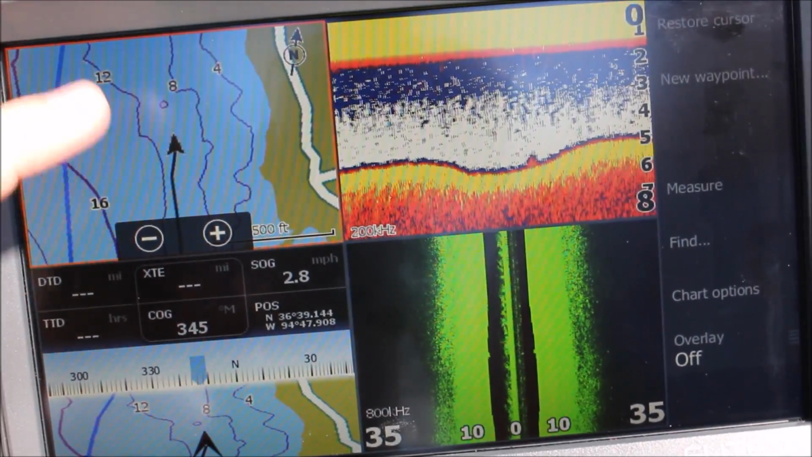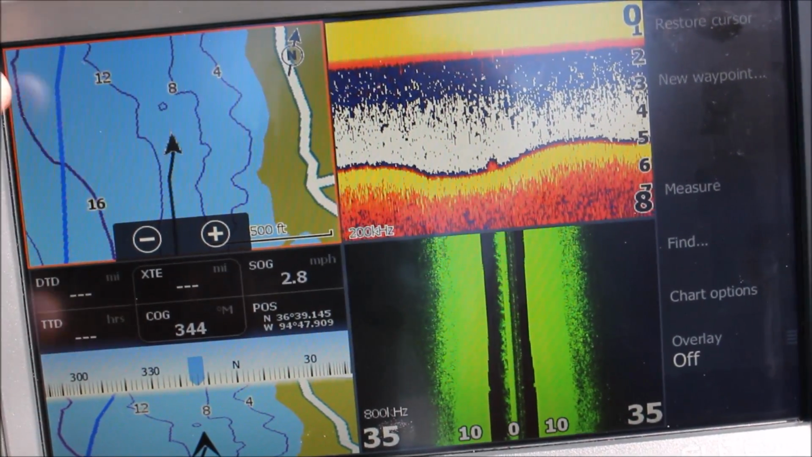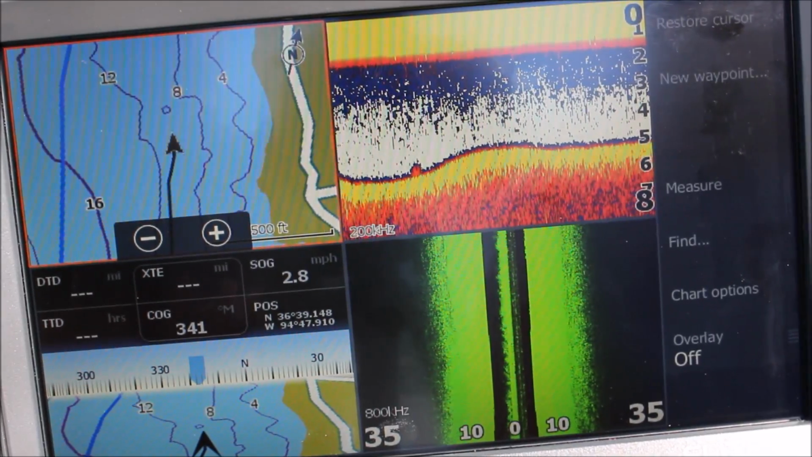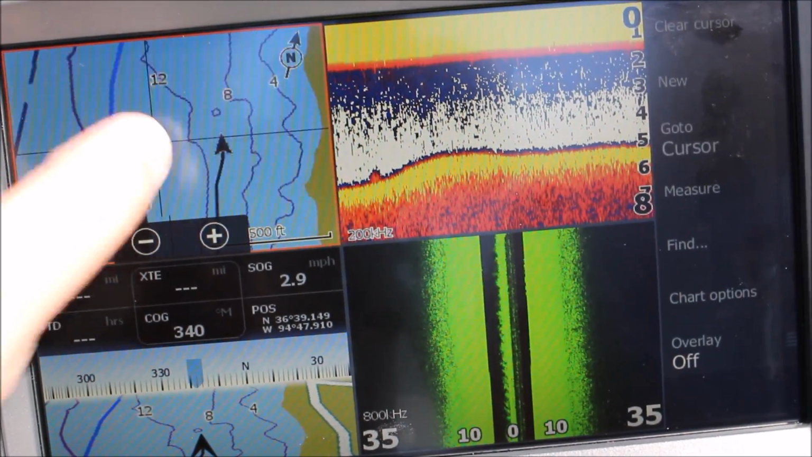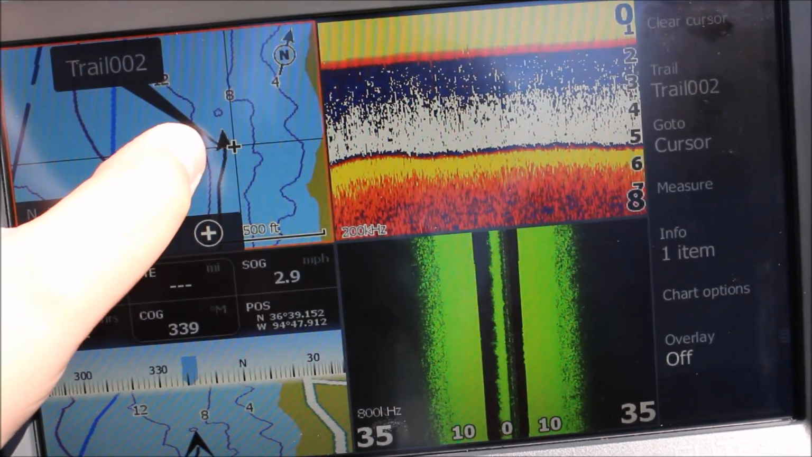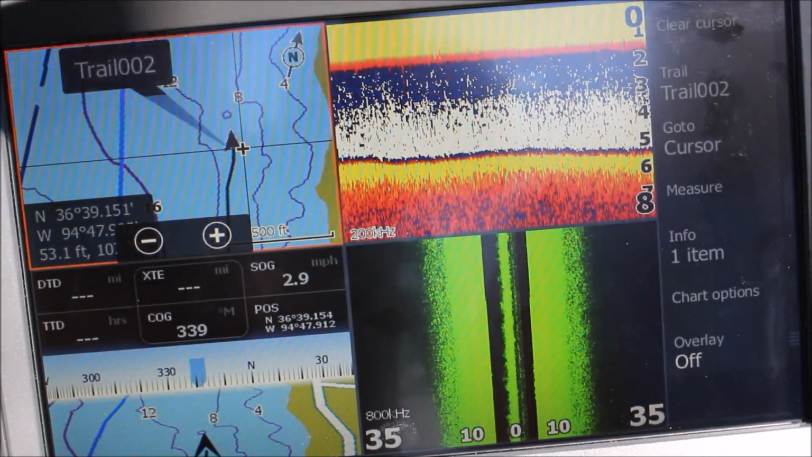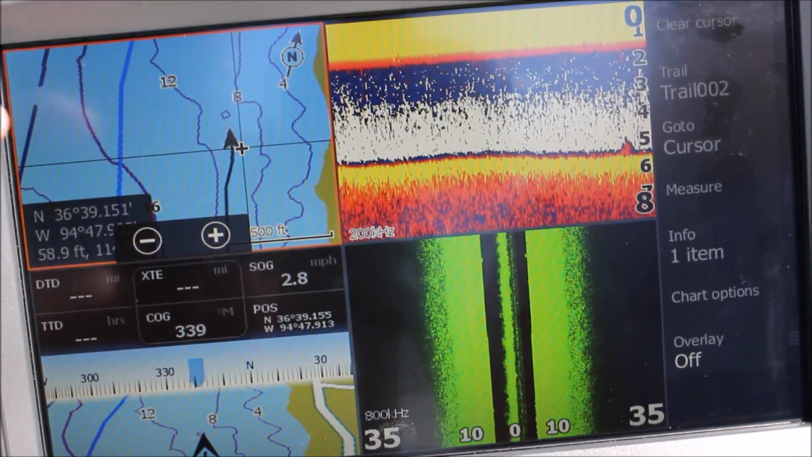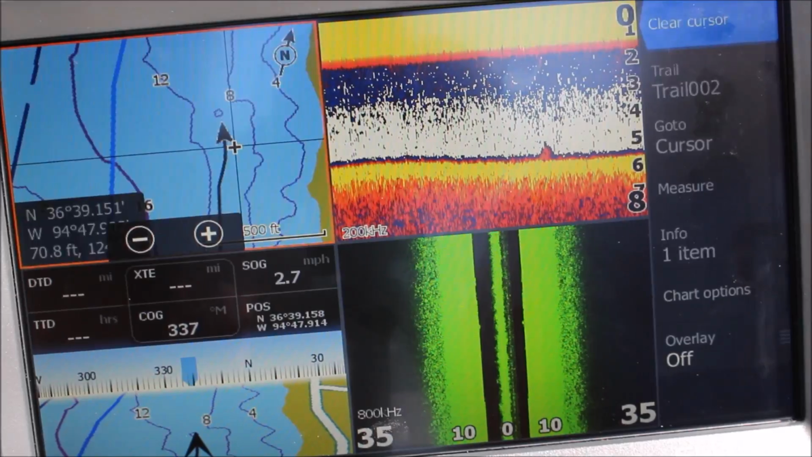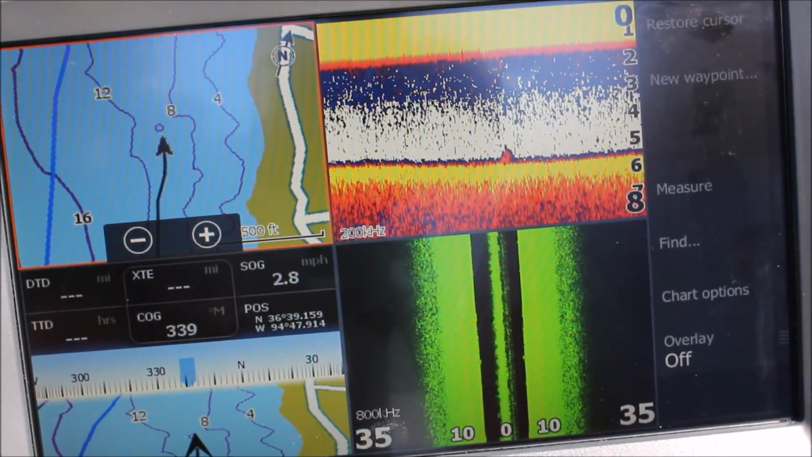And it tells you on your GPS how deep in certain spots it is, and it shows you a river channel. So that's pretty nice. And then this arrow right here, that's you. So if you go somewhere else and you can't find yourself, just hit clear cursor and it'll take you straight back to you.